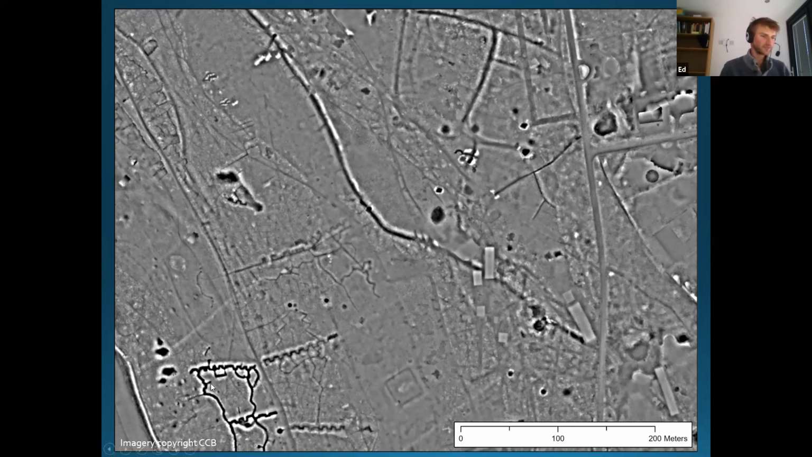Elsewhere in the image, though, completely different period of archaeology. I don't know if anyone's got any ideas what these things might be. Feel free to type into chat if you've got any ideas what these funny wiggly lines are going up and down across the landscape. Any ideas? World War I trenches, yes, lots of people getting it.